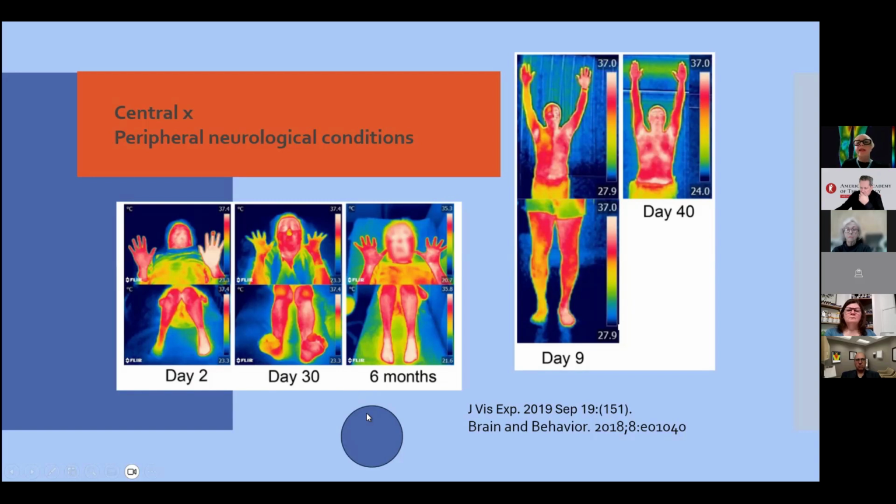So we can see in real time, for example, in an emergency room, if this patient has a peripheral condition or a central condition. It is very different in treatment, in acute treatment. So it's very important to know this and keep it in mind.